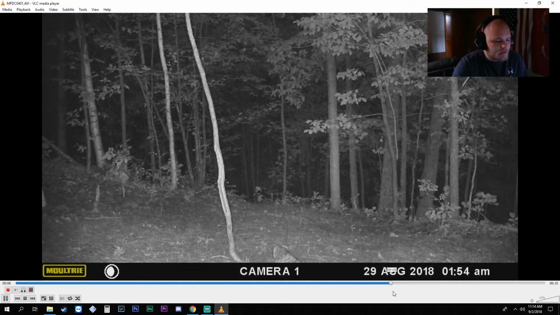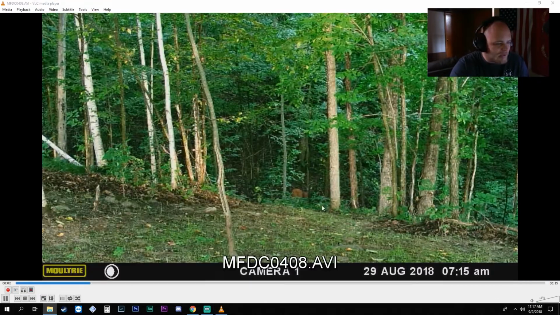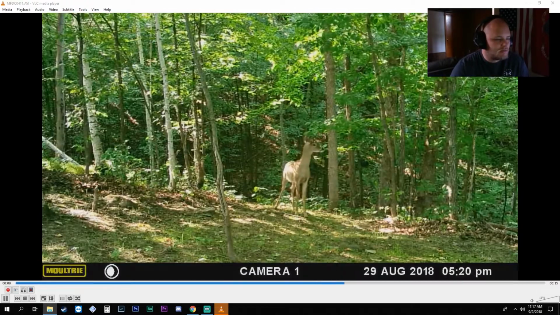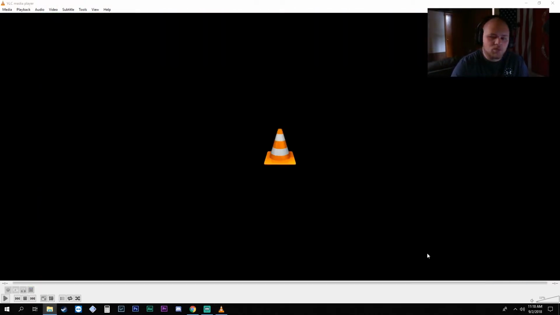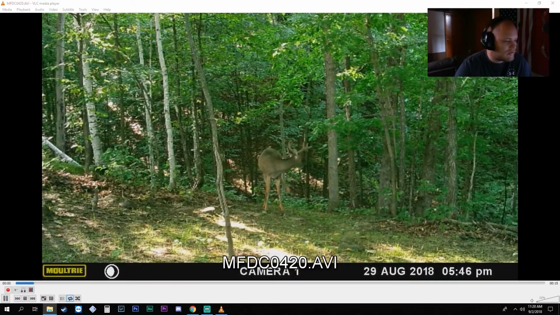Oh, down there's a raccoon. Oh, it's an owl. Dang, the camera missed him. There's little beady eyes down there though. He caught something. Oh, just out of frame. Hey, there we go. Speak of the devil.